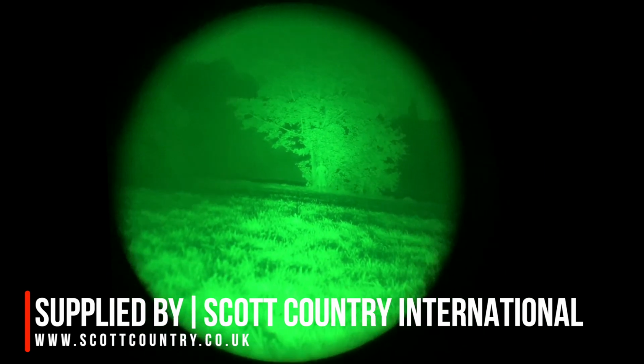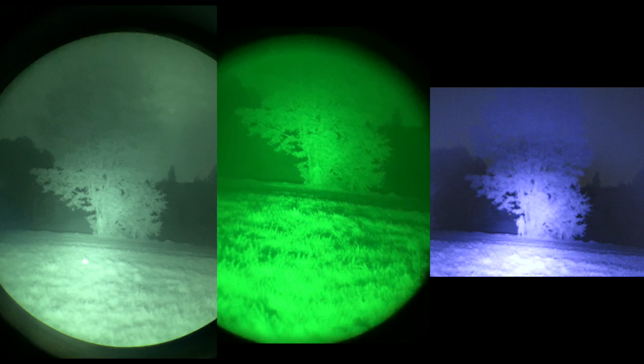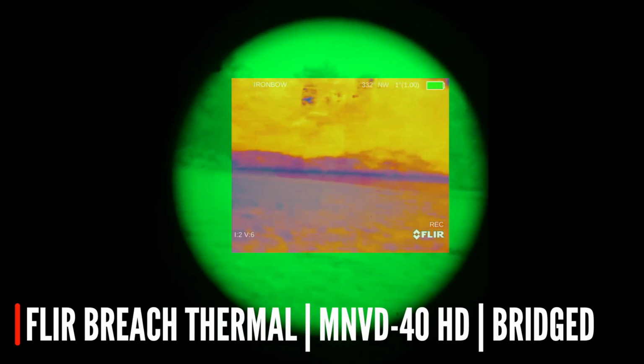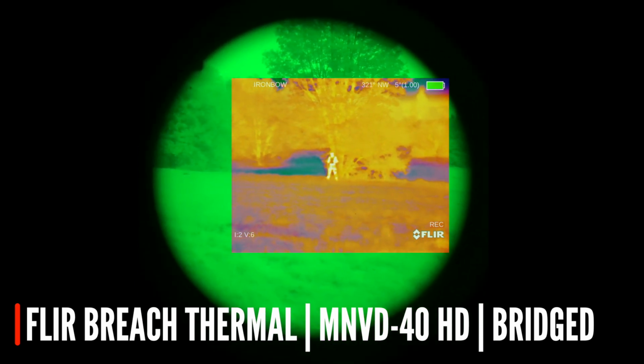And then we'll do some side-by-sides between the three night vision devices, the SiOnyx Aurora, the binoculars, and the monoculars. And one advantage of running a monocular is you can pair it with a breech, and you can have a kind of pseudo-fused image. Your brain can superimpose the thermal image over the top of the night vision image, and you get the best of both worlds really. So I've just superimposed these to show you what it's like.